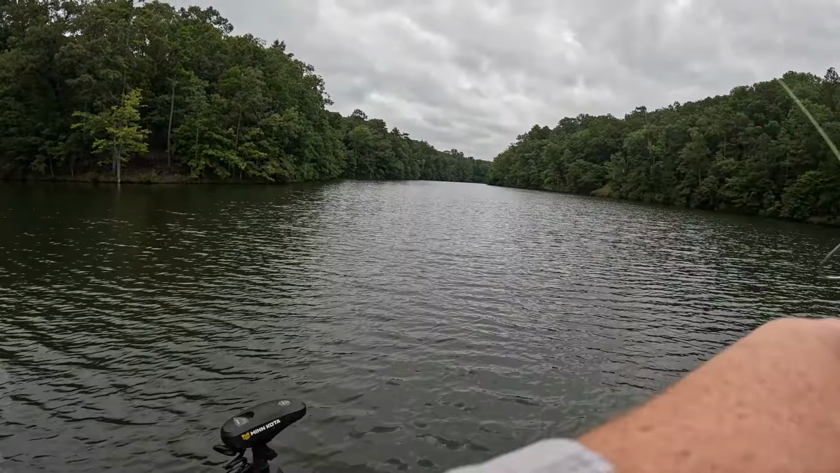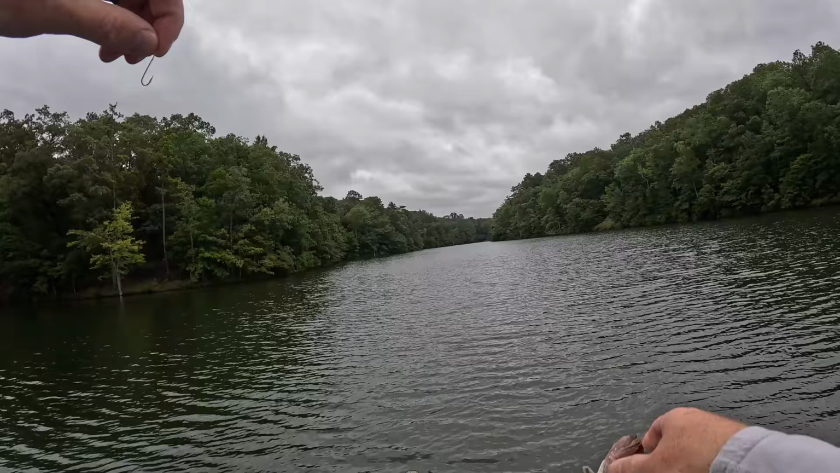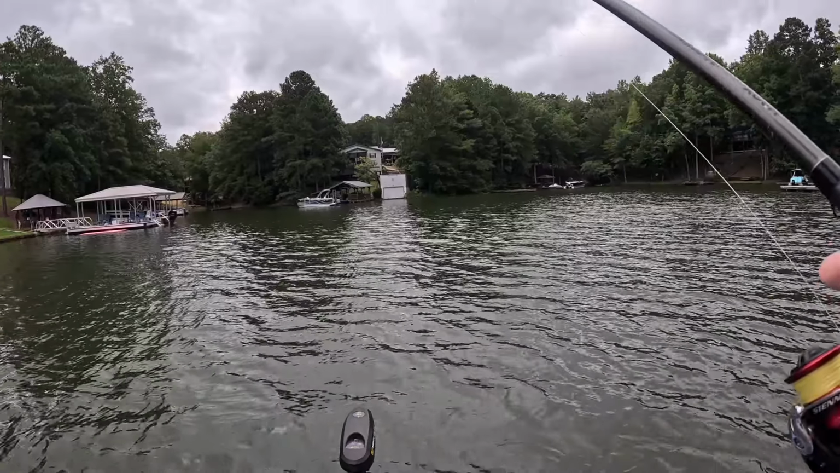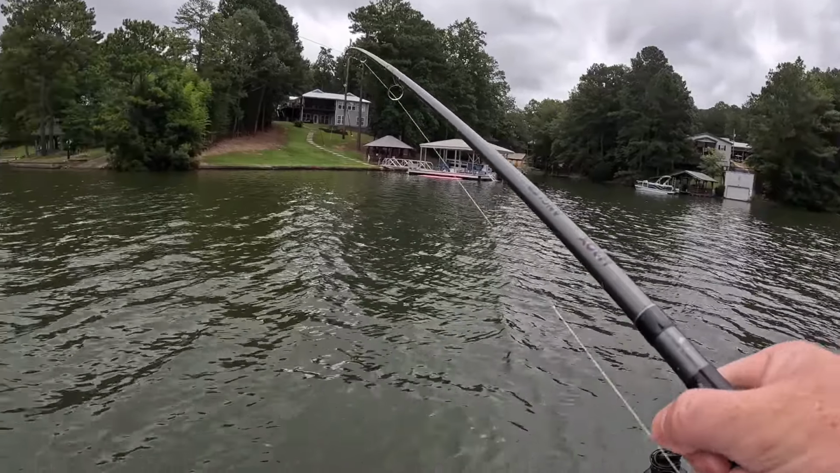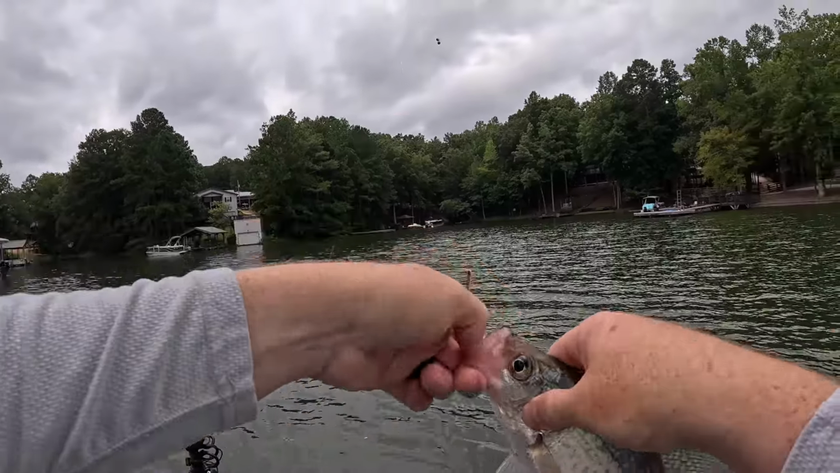There we go. Little guy. A lot of times if there's a bunch of fish on a spot and they're not really biting, sometimes they'll be little, like this one. There we go. This fish is down there deep. Sitting in 26, 27, that fish is on the bottom, or this group is on the bottom. Just a little keeper.